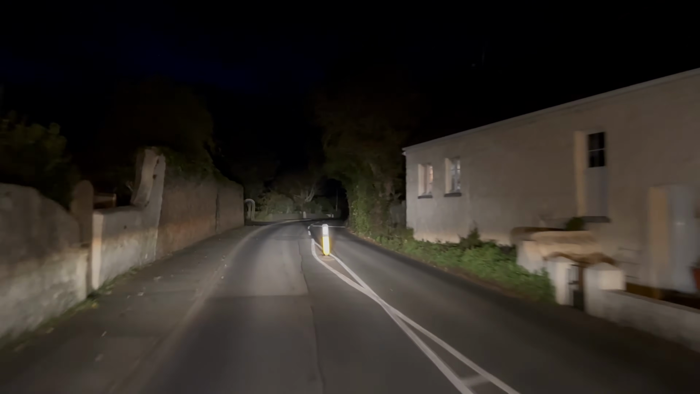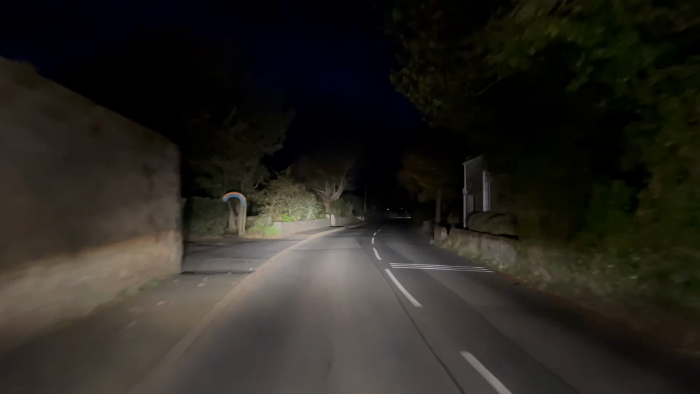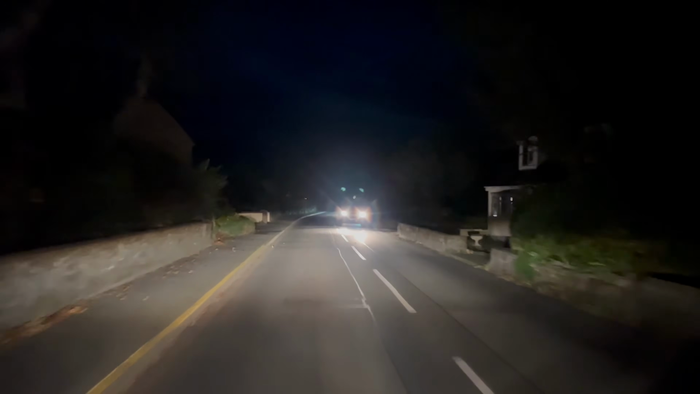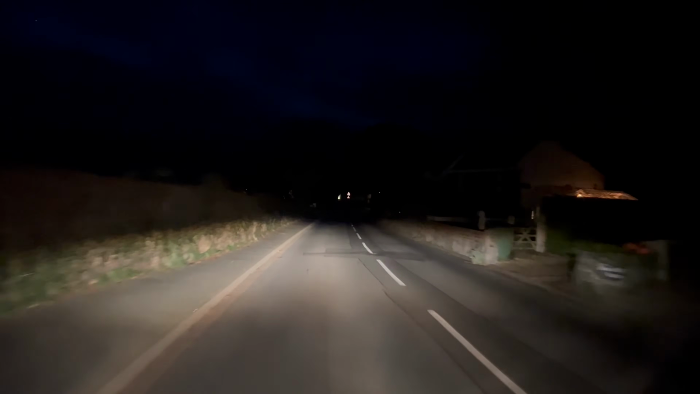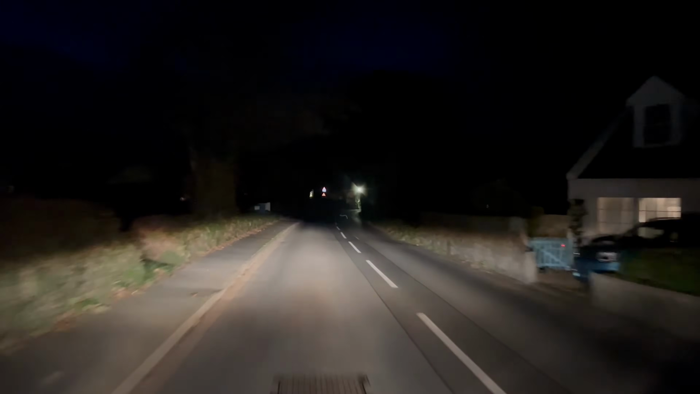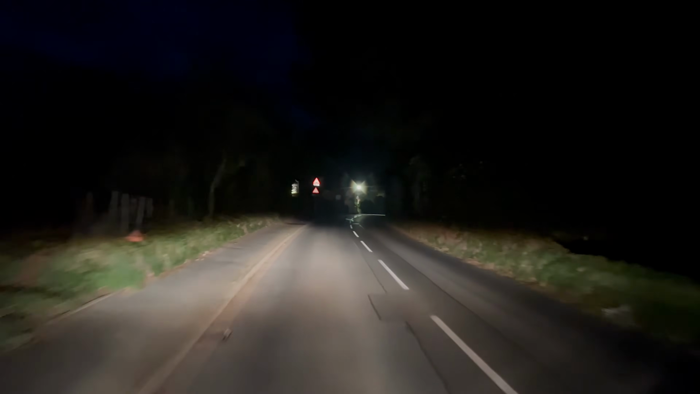Welcome on board for this evening's drive along. I haven't done a drive along this late at night ever since I've been doing this channel, so it's a bit of a first. It's not as late as you might think. I mean, it's really dark. It's only just before 8 o'clock, and you can see not much light at all.